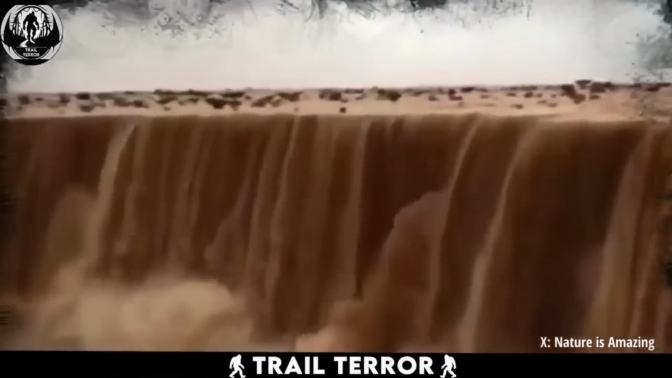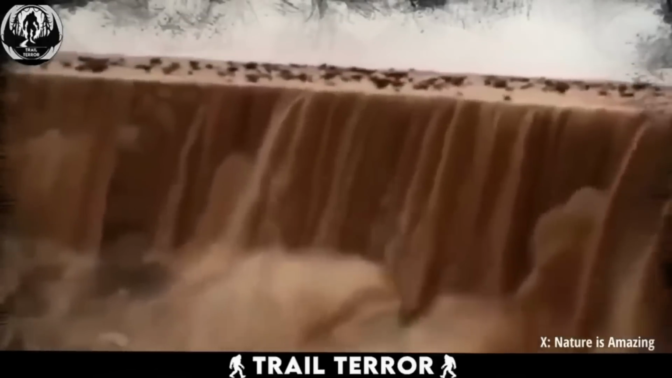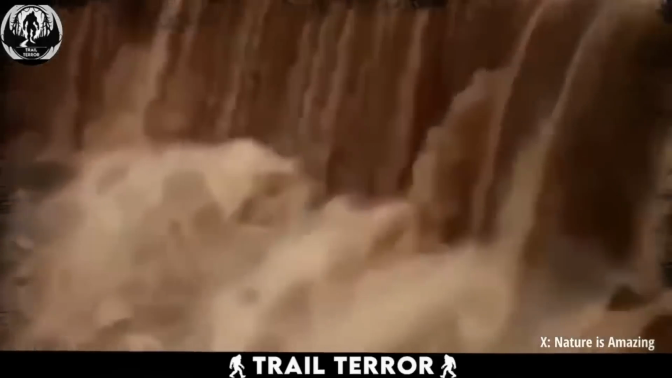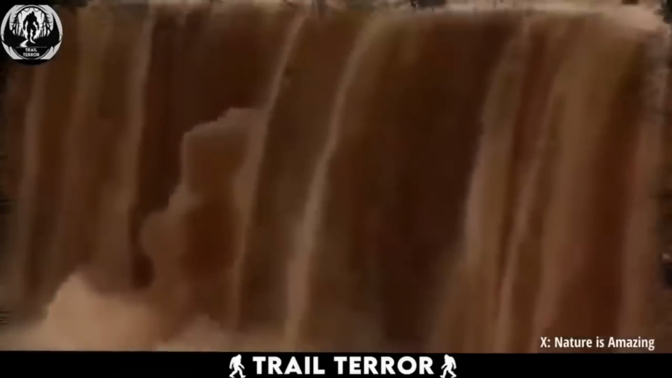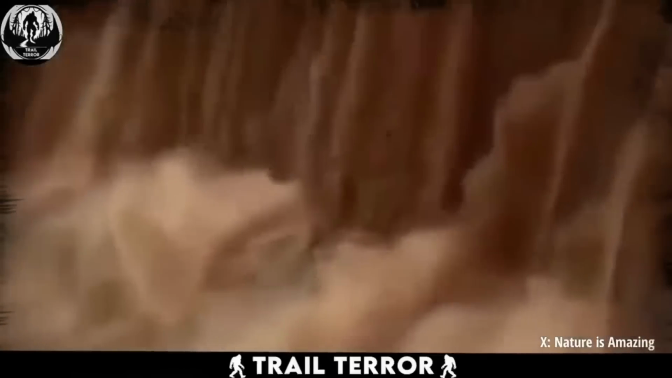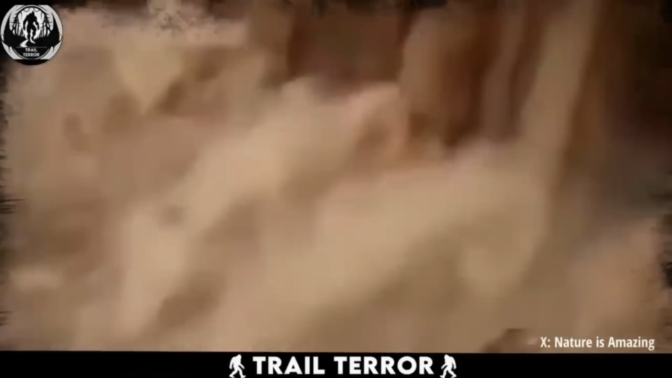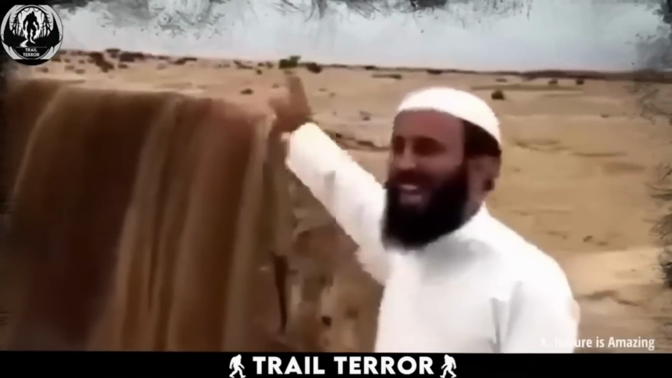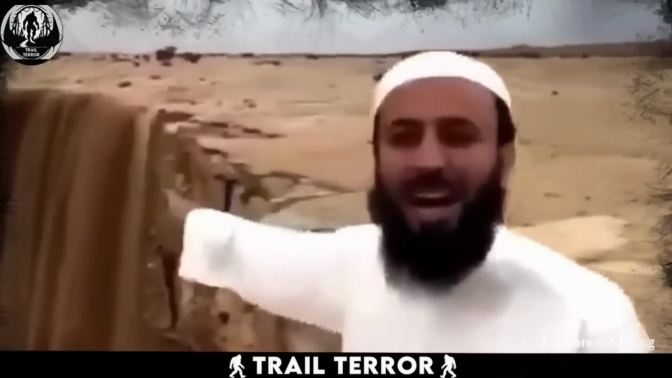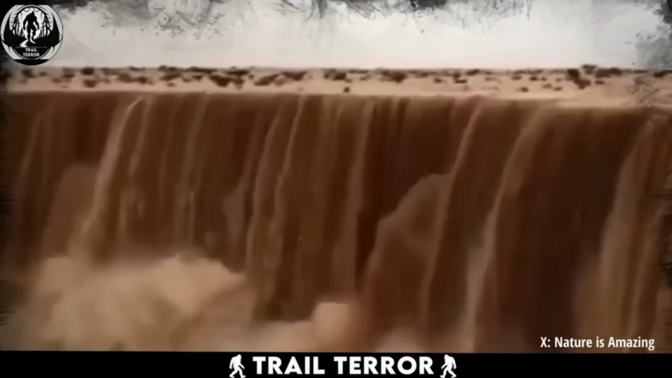During the onset of a storm, strong winds can carry vast amounts of sand. When this sand encounters a steep, hard slope, it cascades down, creating this breathtaking spectacle that looks straight out of a parallel universe. So next time you find yourself pondering the mysteries of the universe, just remember, sometimes reality is stranger than fiction.